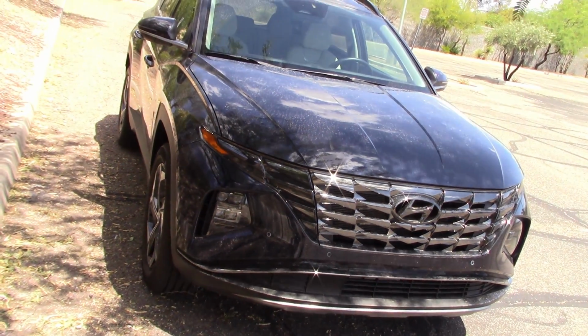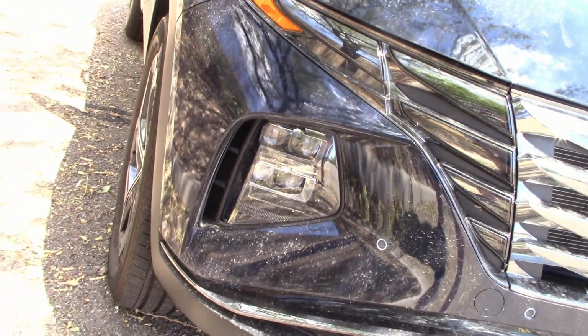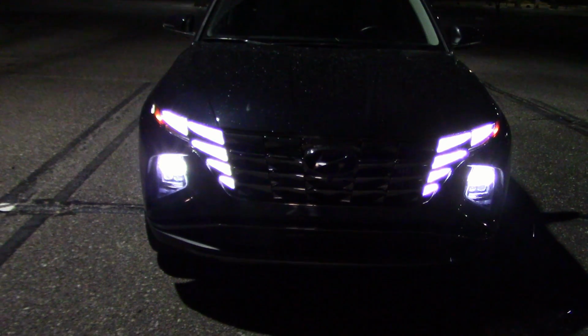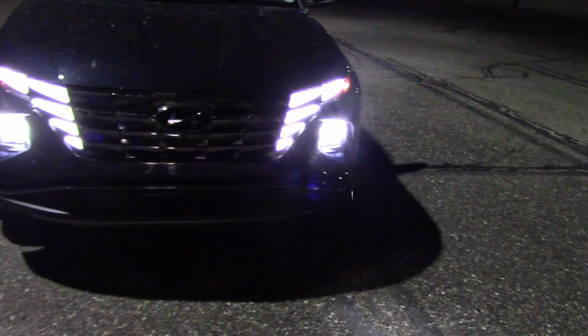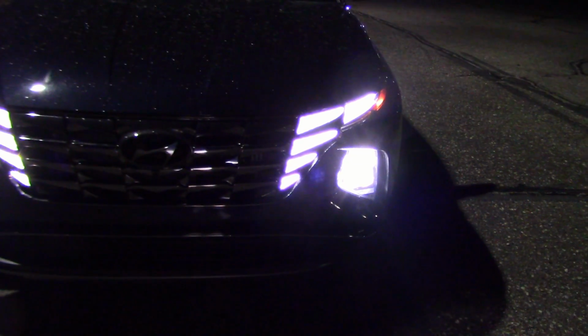So let's take it out in the dark and see what happens. Interesting lights. Yeah, indeed. Alright, it's dark enough. Let's take these lights out, see what they do. And yeah, it's been raining all week. It's going to be raining tonight. It finally stopped. I prefer doing this in dry weather, but we just can't do that. So it is what it is. Here we got the low beams on at the moment. And now the brights, high beam.